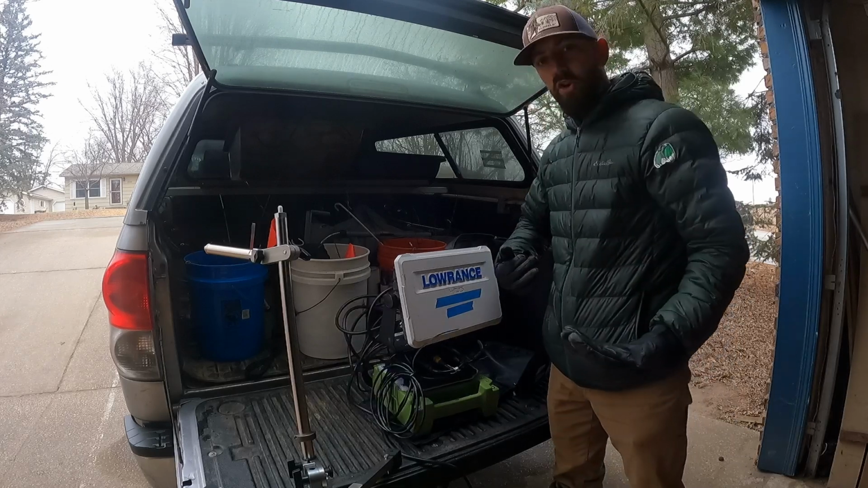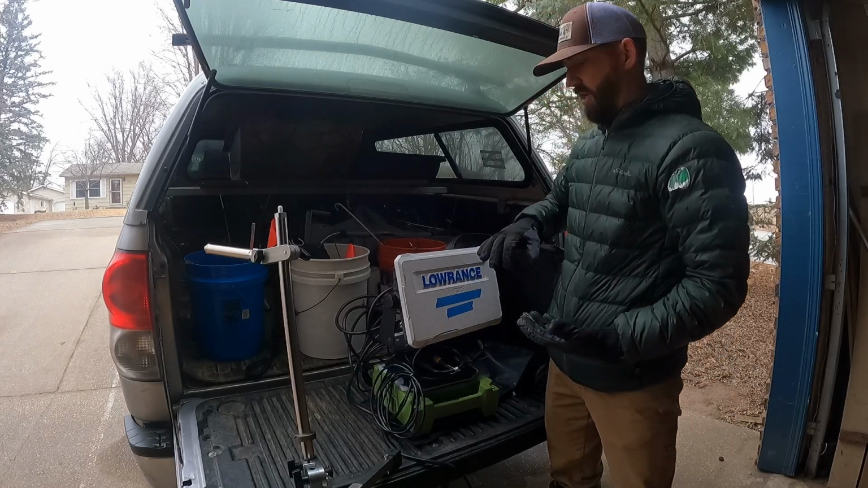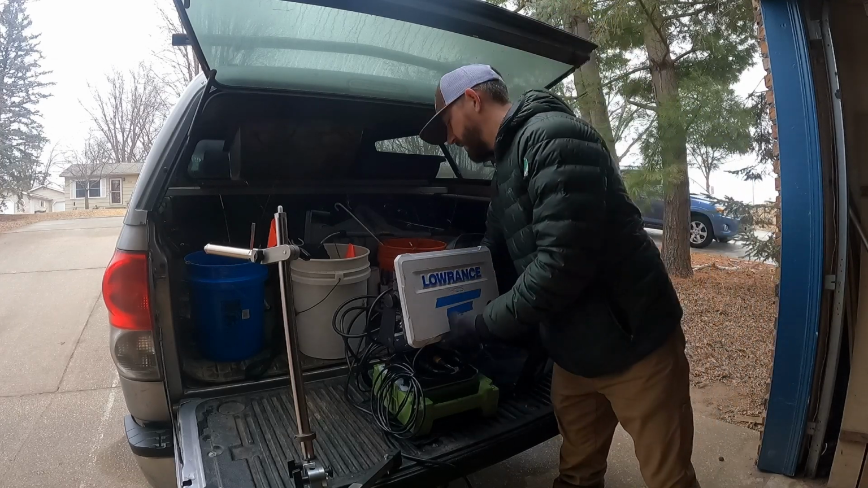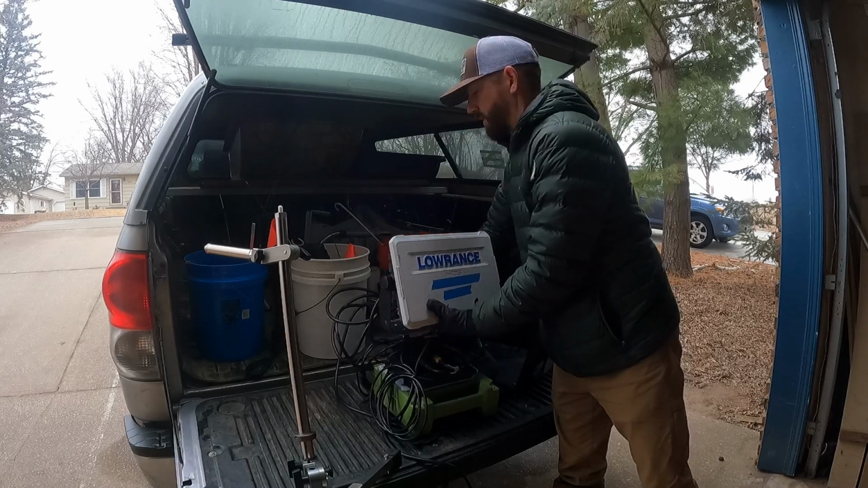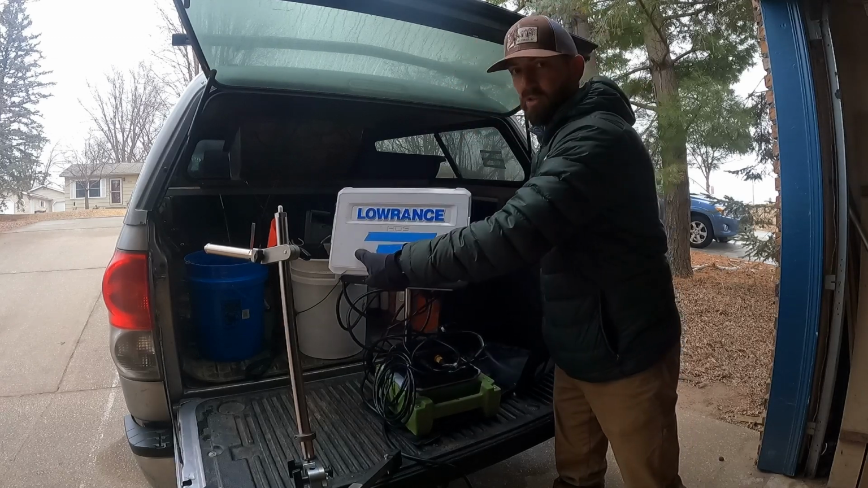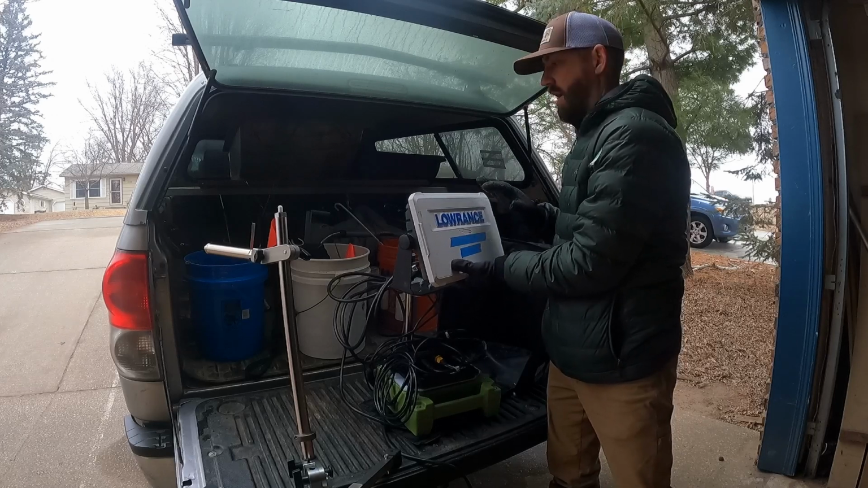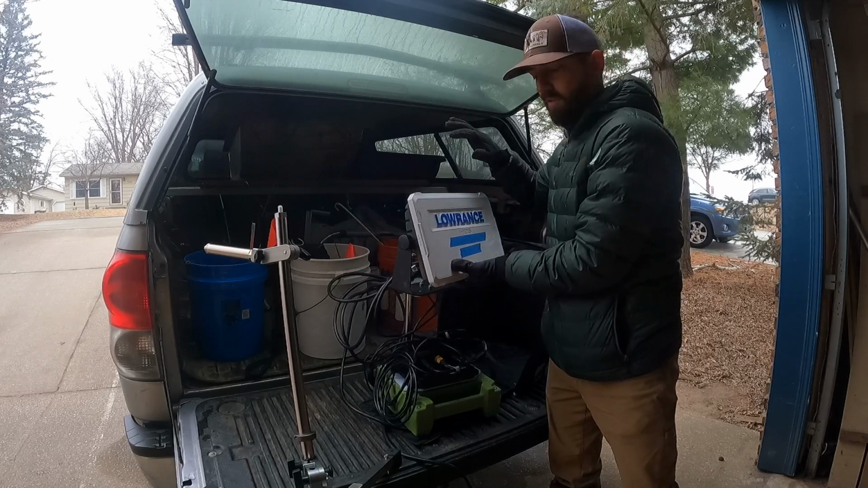But another thing that I really like about this is how customizable the mounting is. I loosened up my unit in the back there, so I can actually pull this up. It slides up the pole in the back. I can turn it sideways, this way, that way. So depending on where I want to put this, when it's in my sled, on the ice, whatever, I can